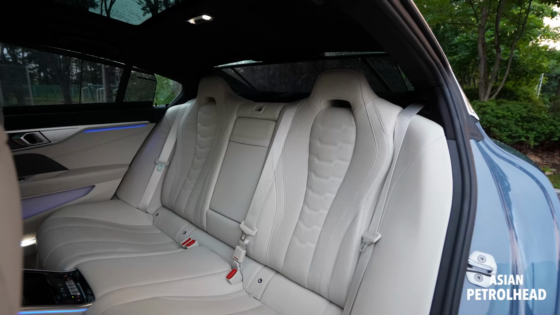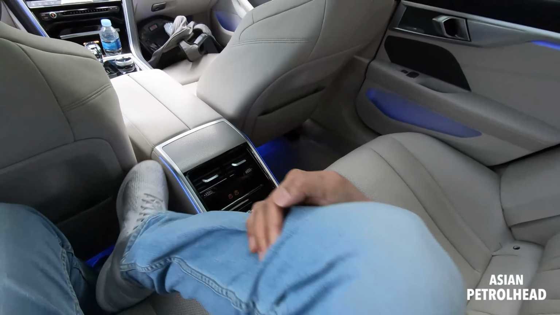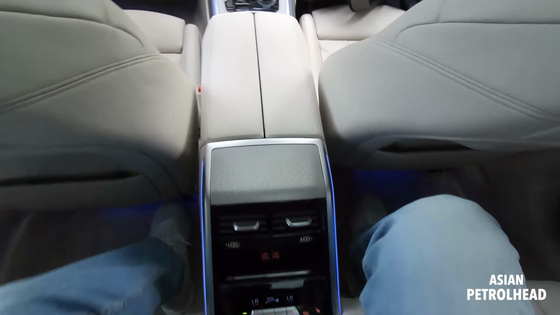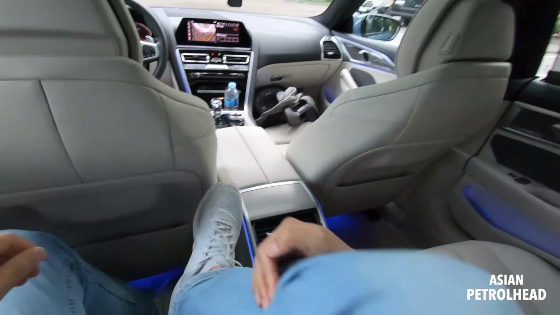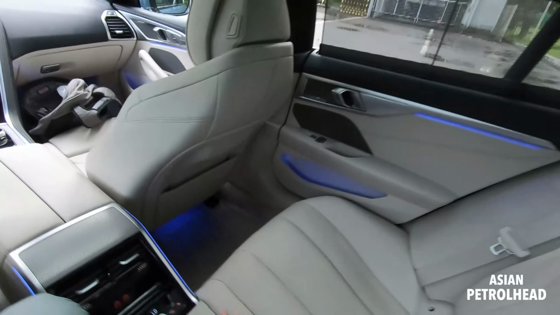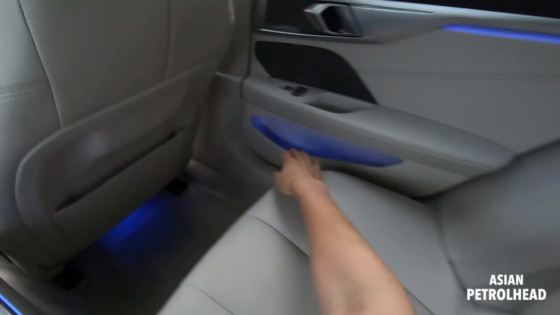This is only good for 4 people, I think, because you can just get in here. There are seat belts, but yeah, I think it's only good for 4 people, and some map pockets here and there, and there's a moon lamp here on the bottom and on the bottom as well.